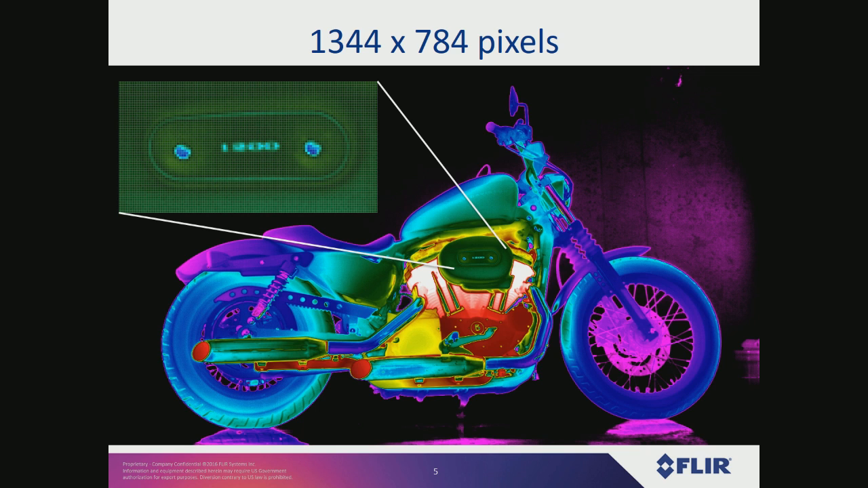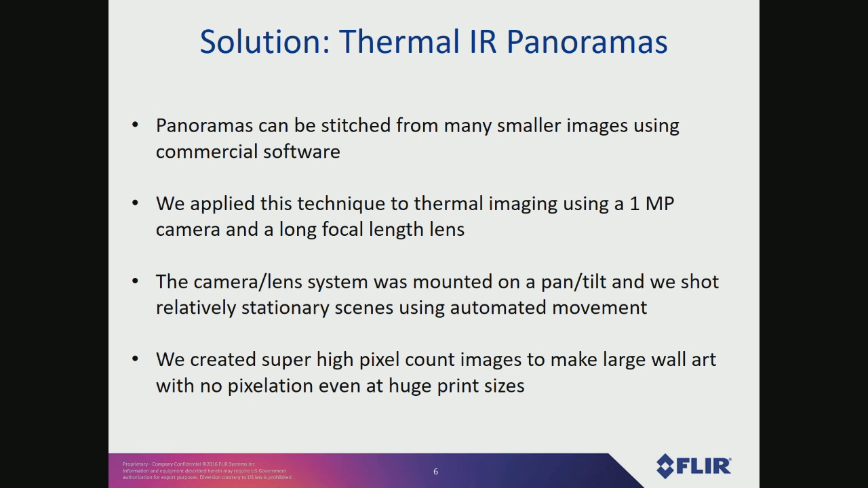So when FLIR decided to move out of the buildings that we were renting in Goleta and move into a facility that we bought and that was being renovated, the general manager said, I want some wall art for the walls. I want something that's new and different. So that's when I decided that it was time to take some really serious steps, do some big panoramas.